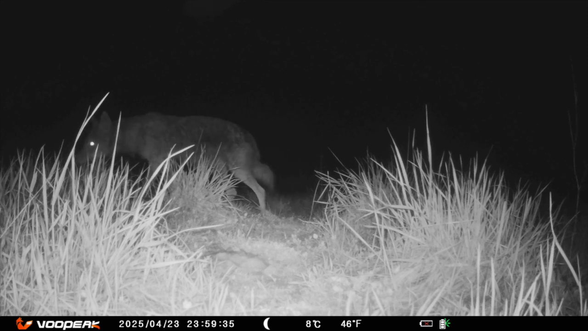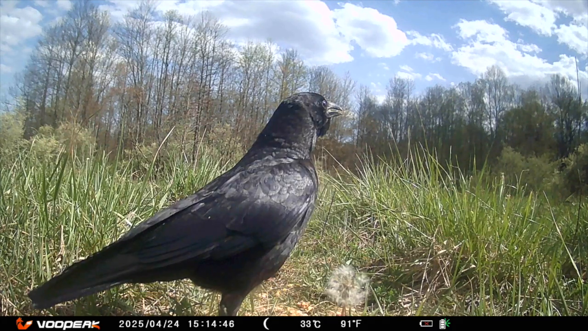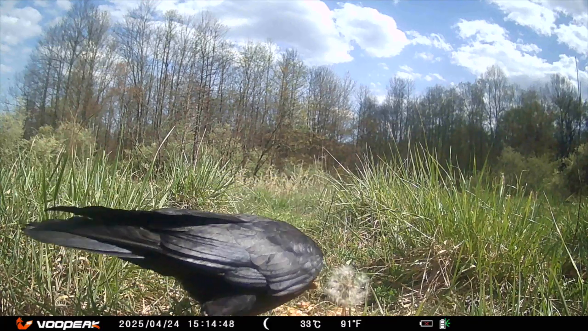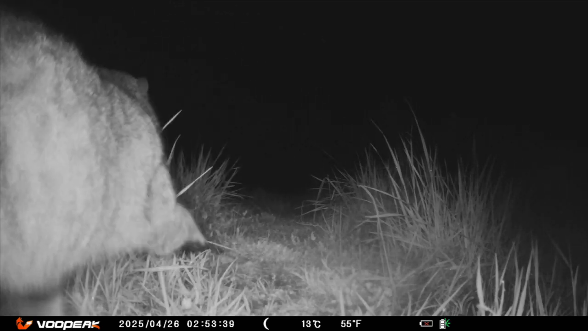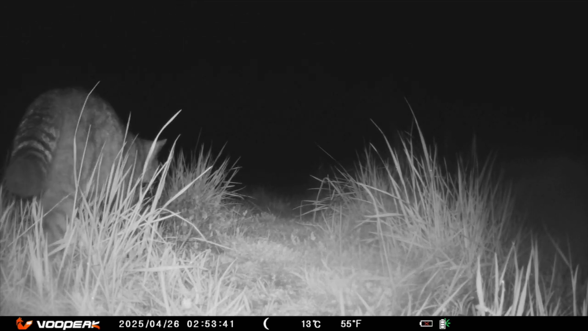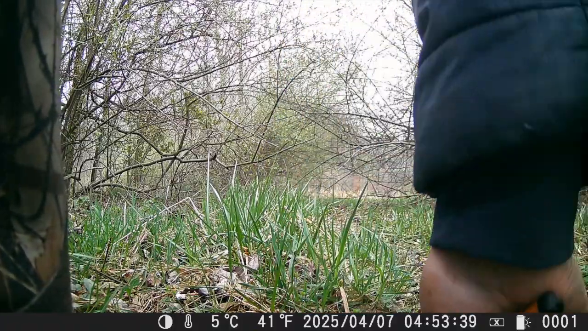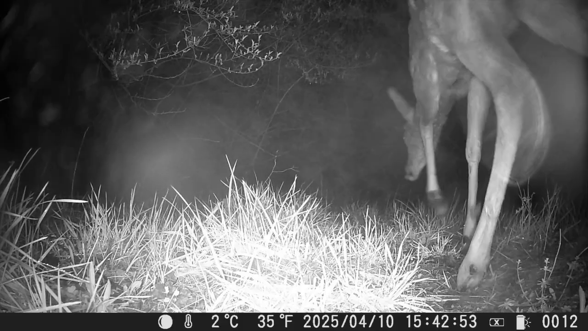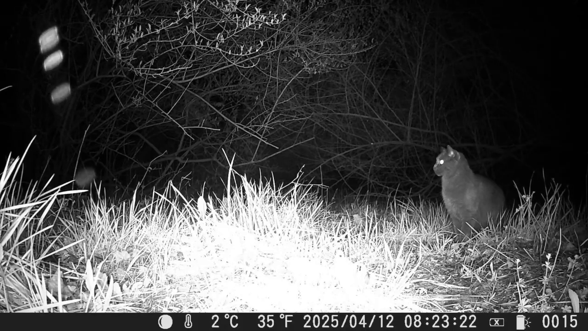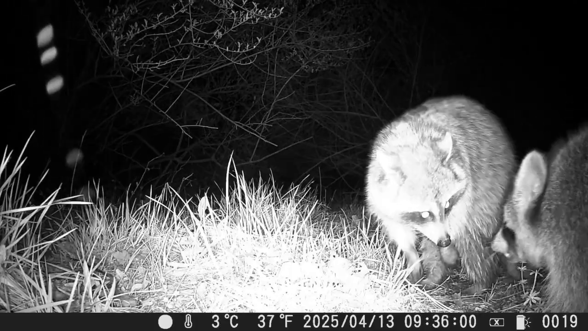There's the coyote. I haven't convinced it to get any closer. I like the little puffball or blowball beside the raven. I've found a couple different cats that are not normal to these woods, and this is one of them. Time for a little more trimming. Coyote, deer, cat, and now playful raccoons.